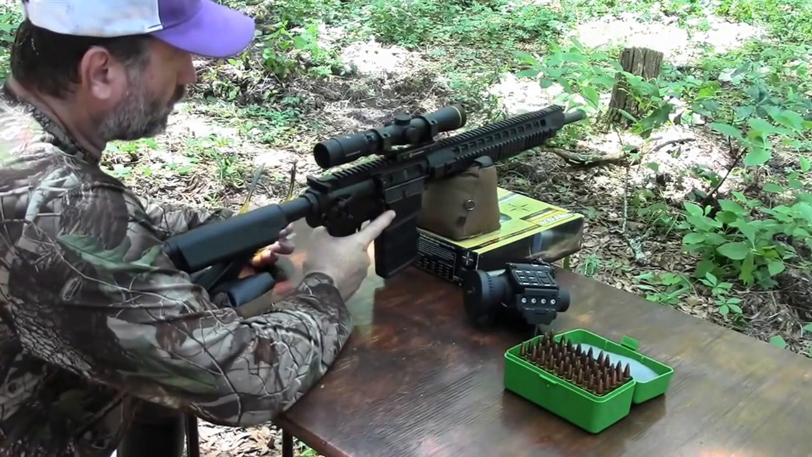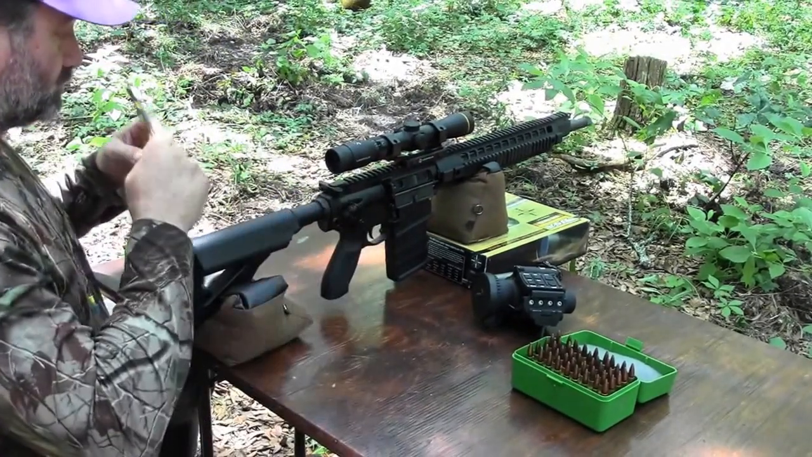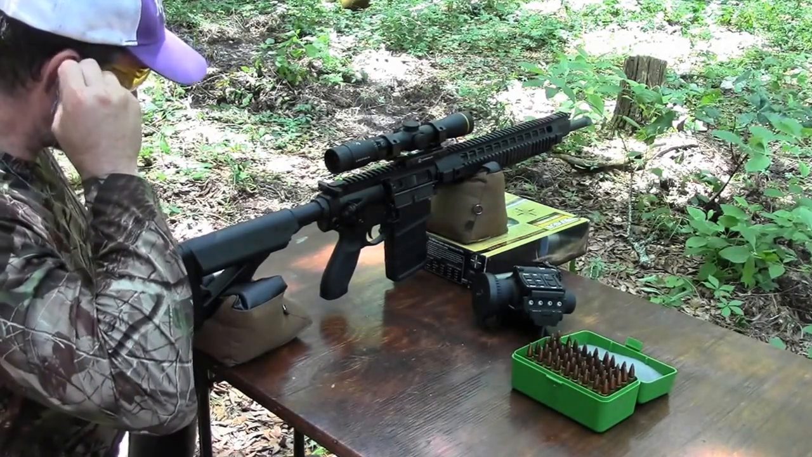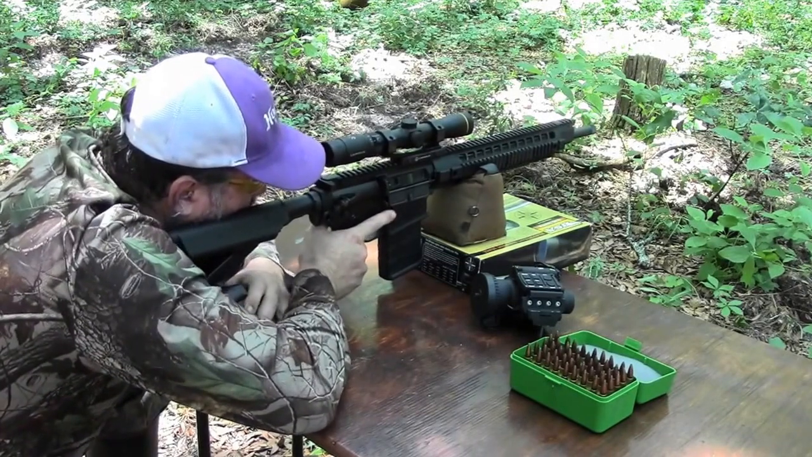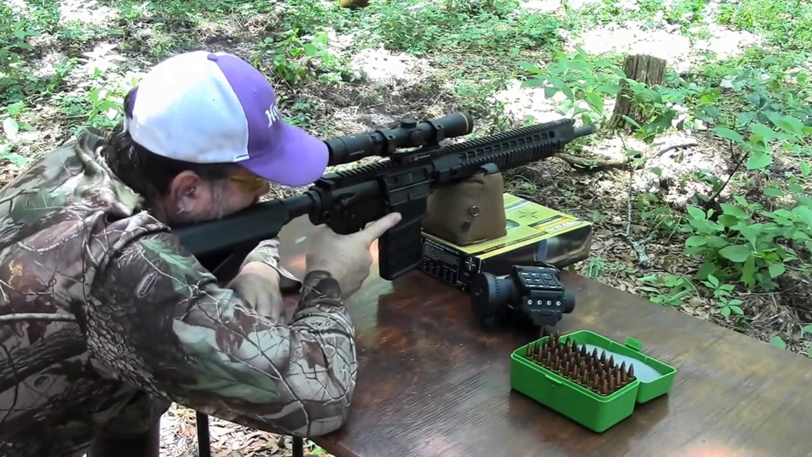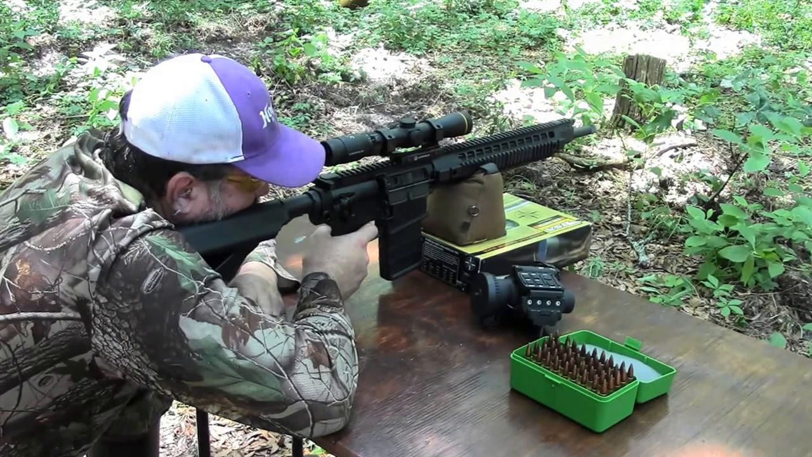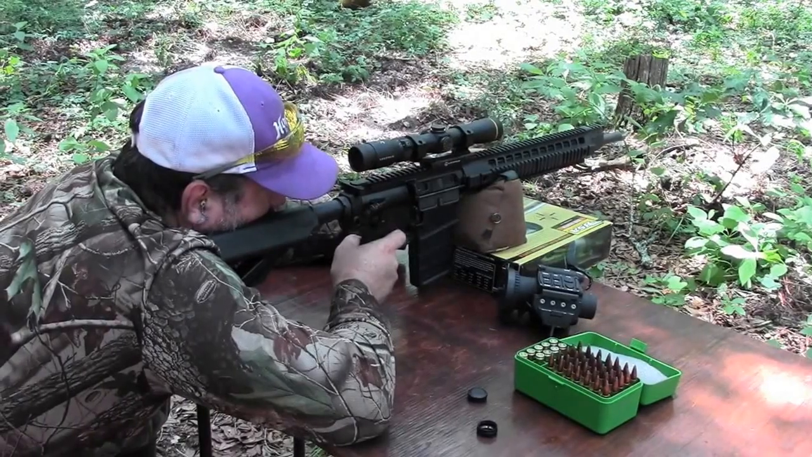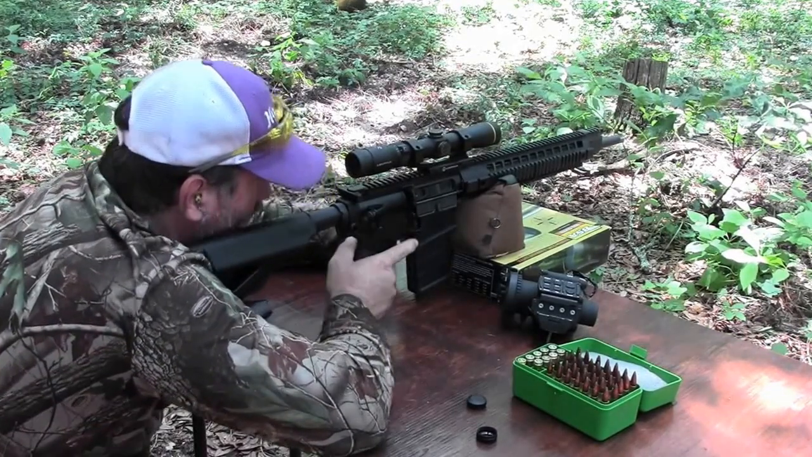So now we're on the sandbags, we're ready for a first shot with this new setup, and we'll take our first shot once I get my eyes and ears protected. Safety off. Nice trigger, huh?